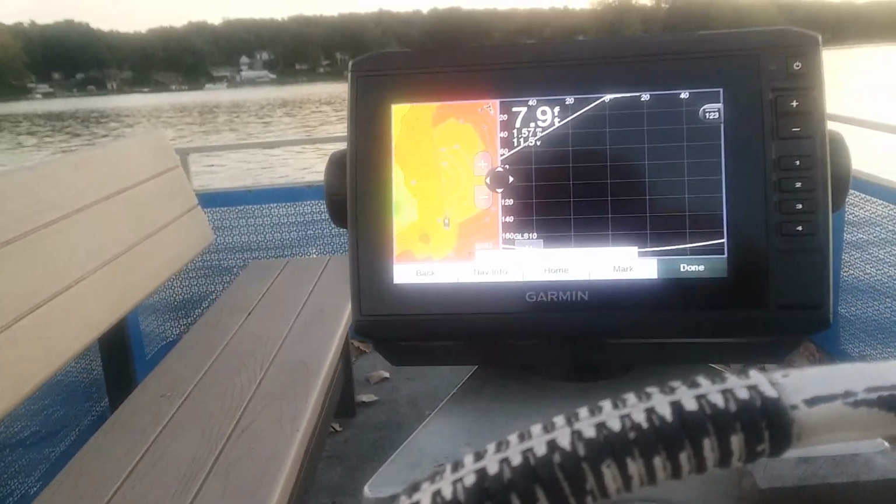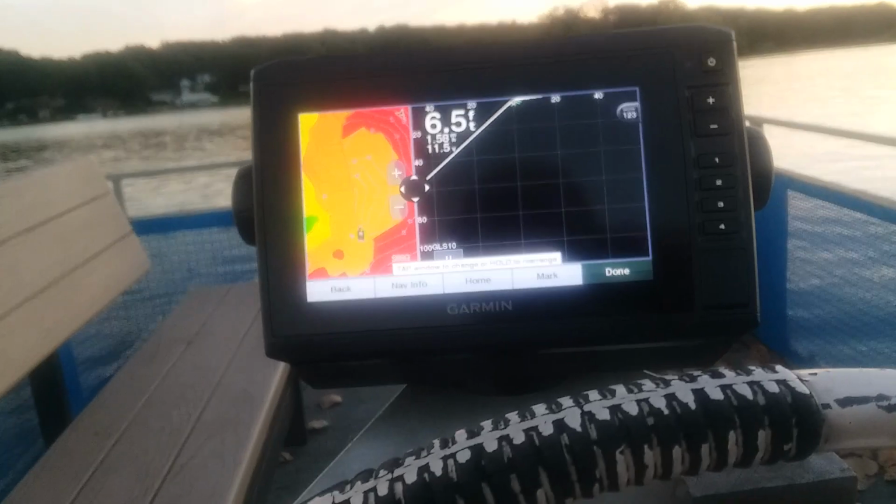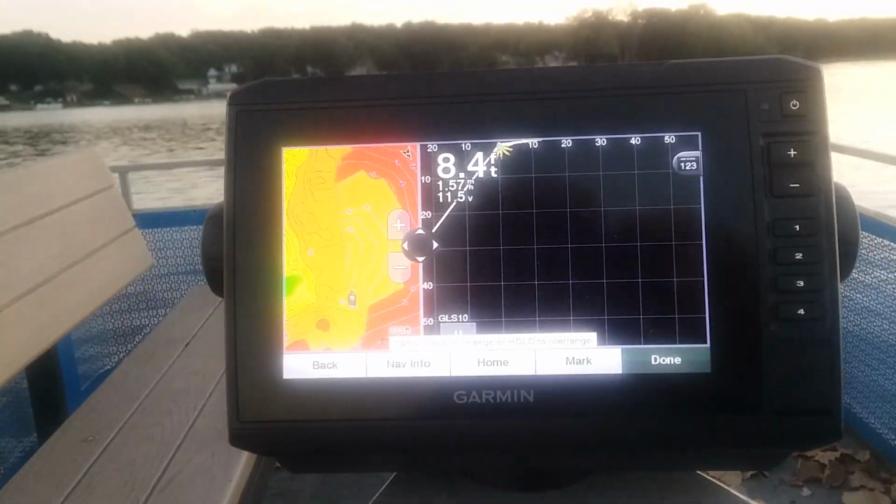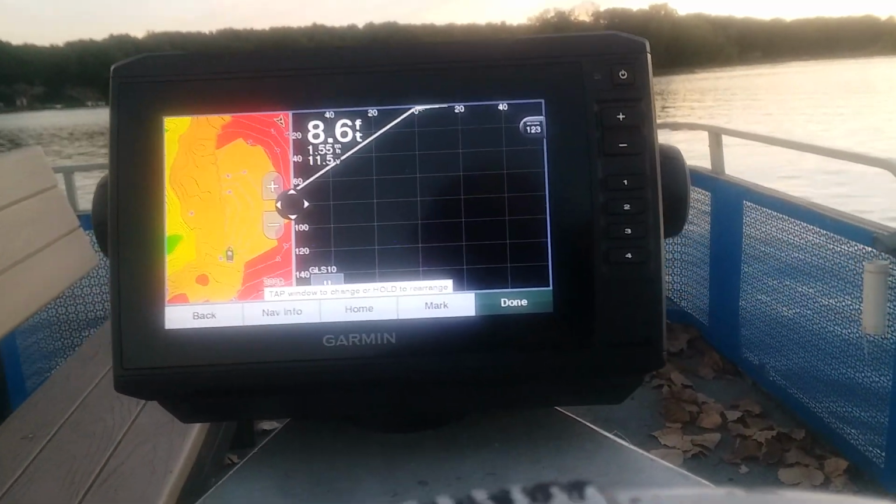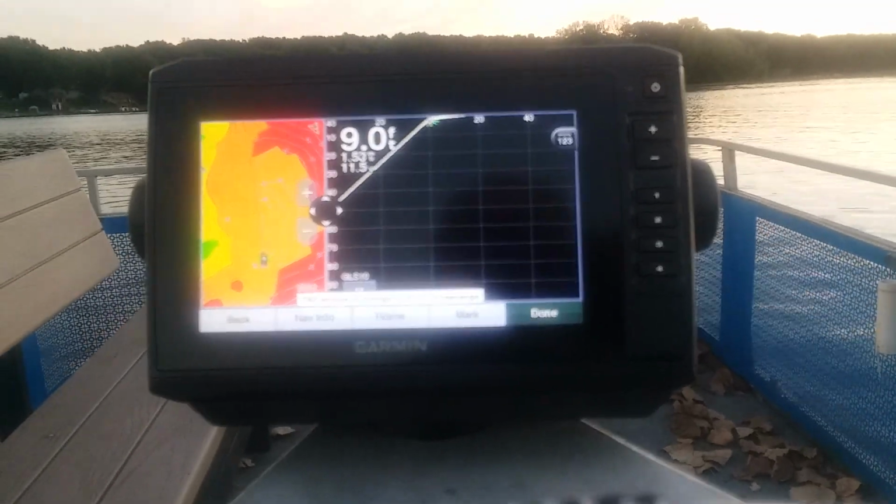So when you get her to agree that you need a $500 fish finder to put on a $500 boat, you need to take her to Bass Pro Shop to look at everything, and they'll show you the Garmin, the Humminbird, the Lowrance, and for about $500 you can get a pretty good fish finder with a 5-inch screen.